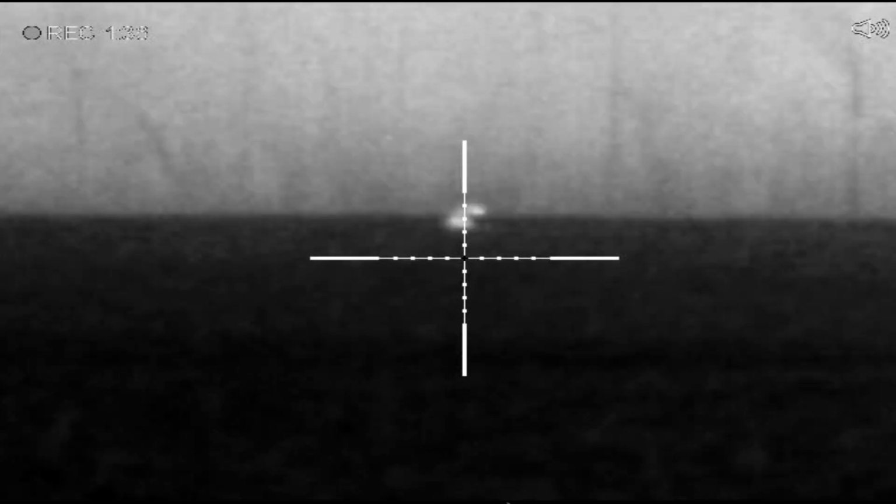So I'll lay him down here at an undetermined distance. Kind of watch him here, he's spinning. You see the blood right there about the third turret to the right, little mill dot to the right. He's hit hard. Always wait for him to stop, boys. Always wait for him to stop.